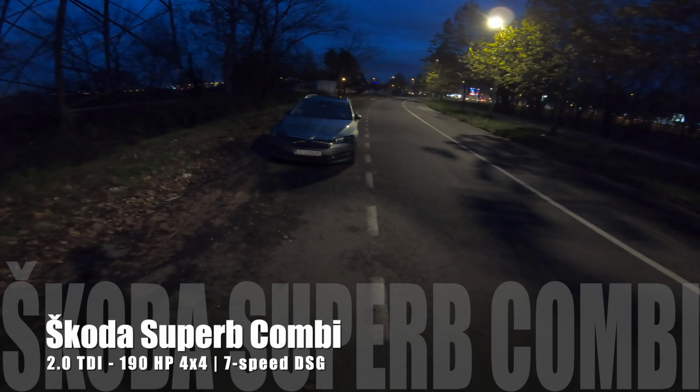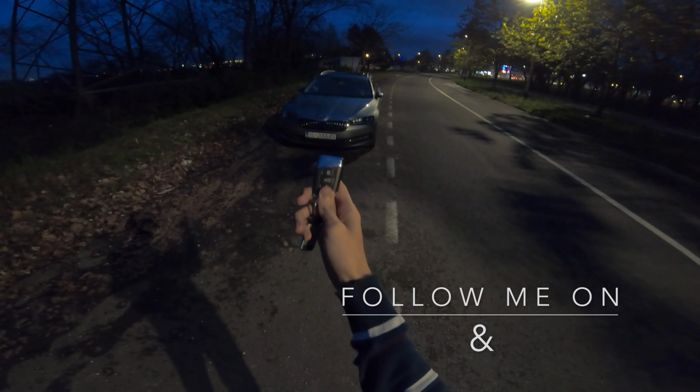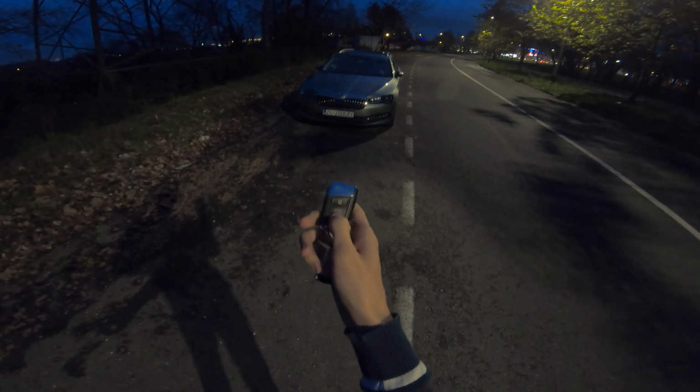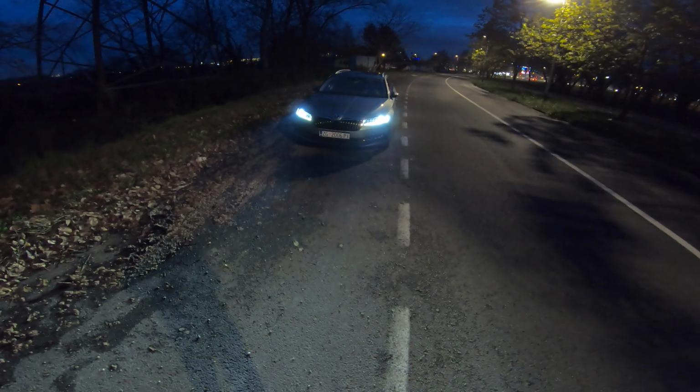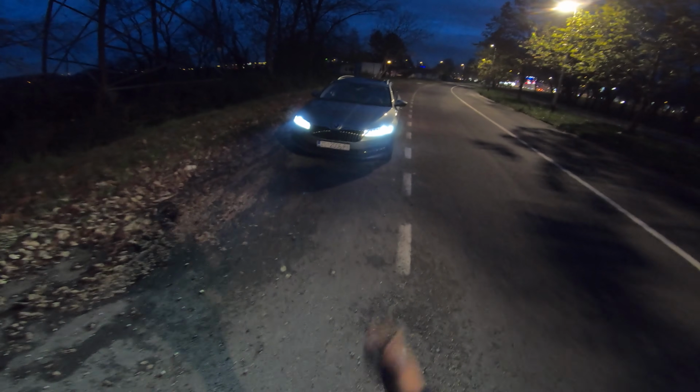Ladies and gentlemen, welcome to a new review, actually 4K driving night on the new Skoda Superb Sportline. So this is the key. It's pretty simple. I'm gonna unlock it, keep it in my pocket because it's wireless. Now you can see the full LED matrix lights that are adaptive.